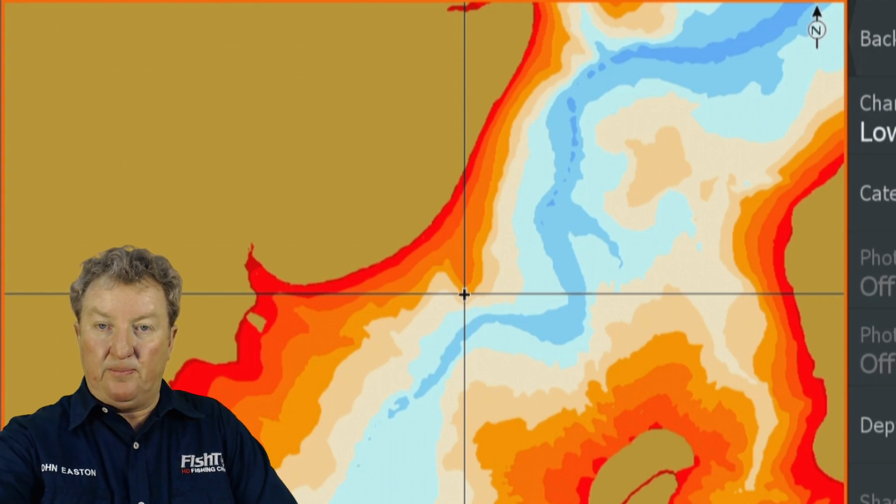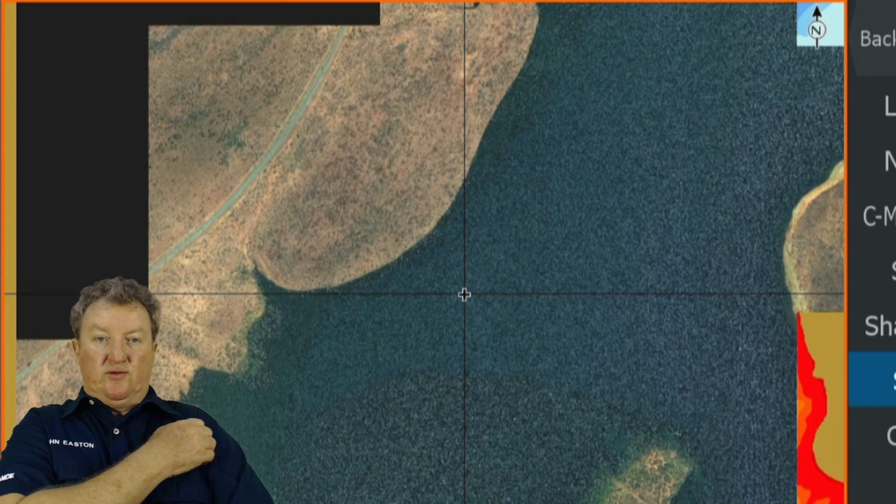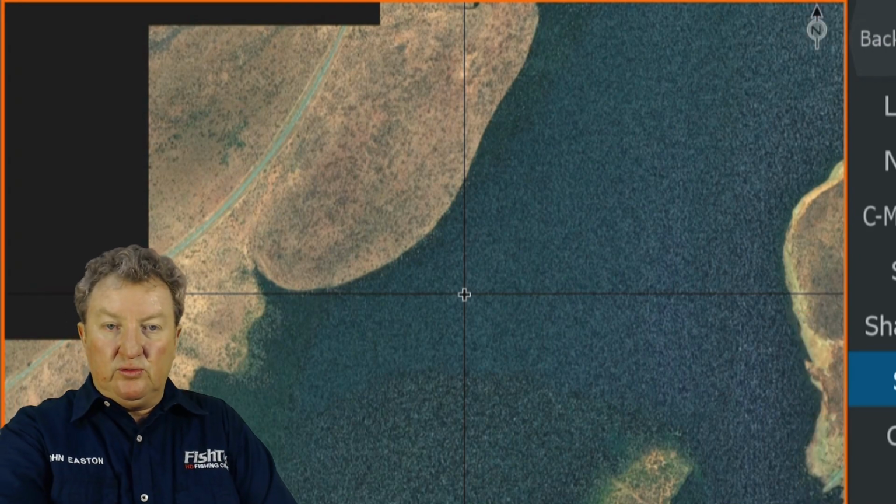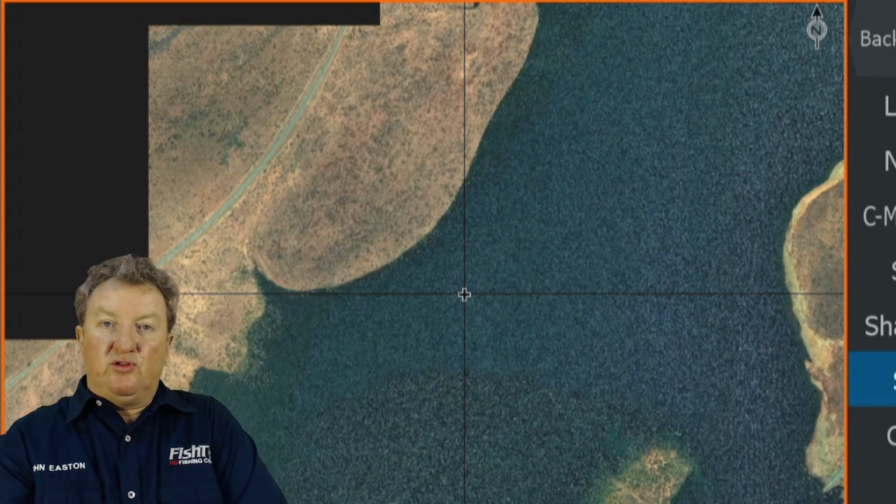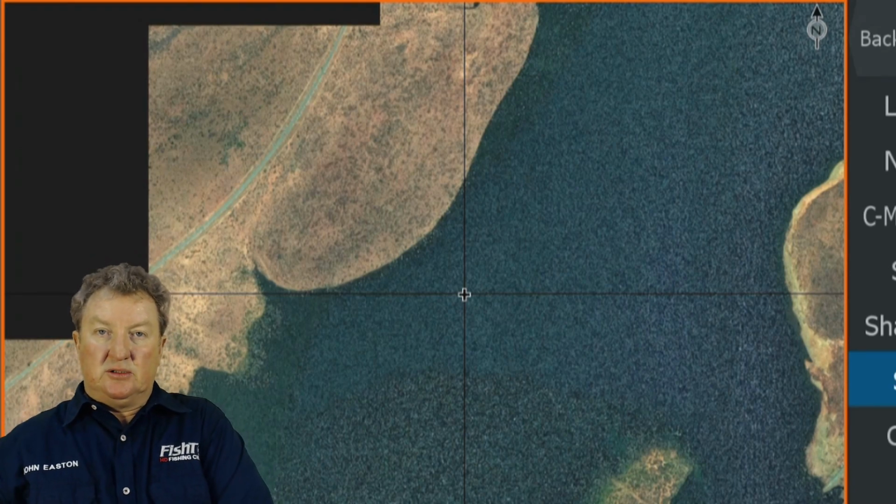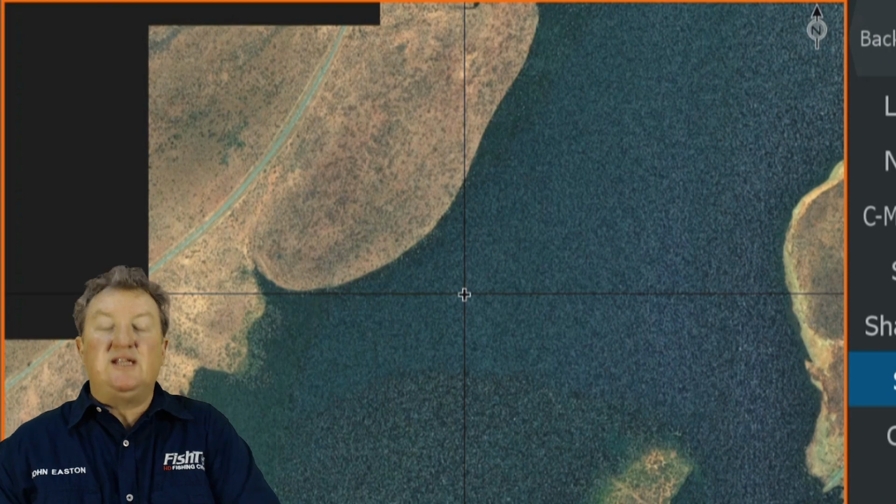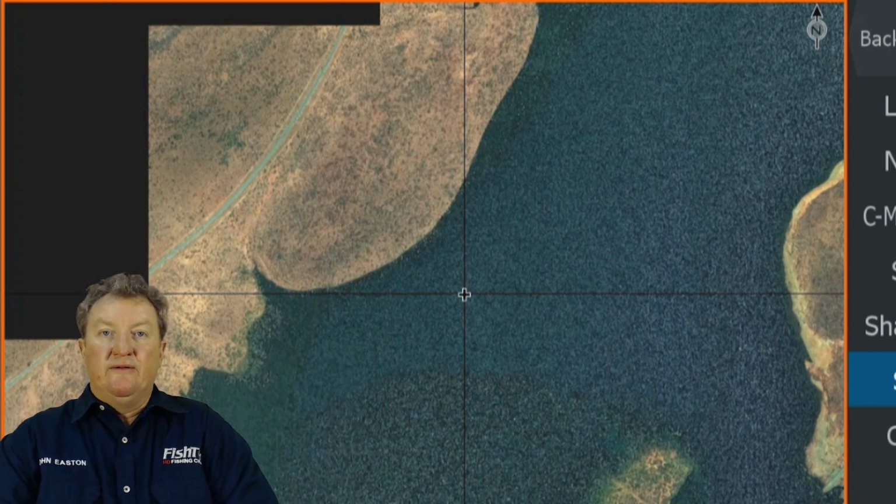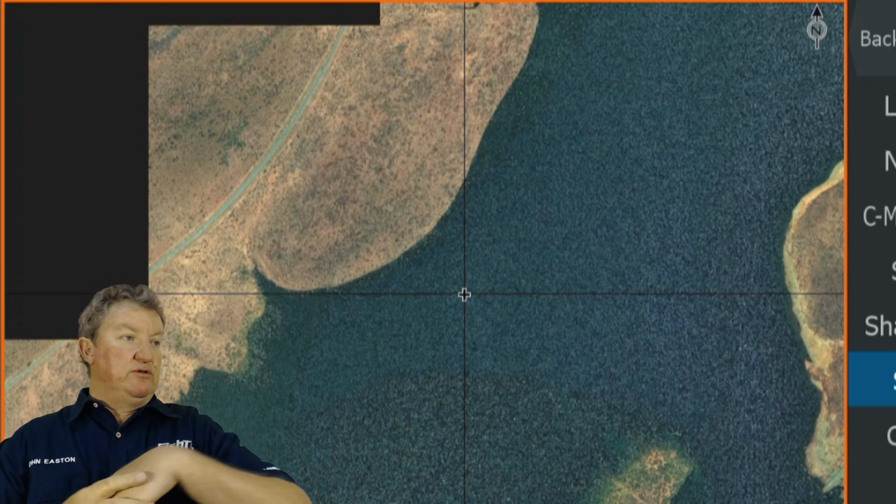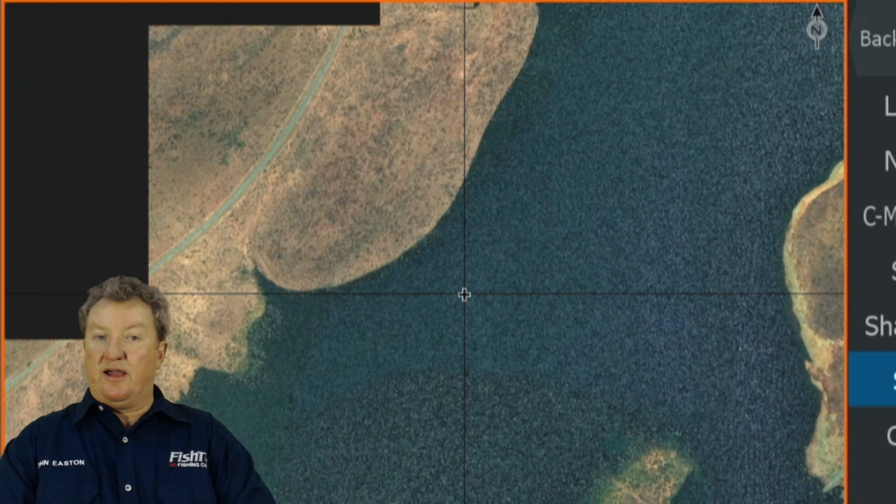That's not so easy. That's not an easy point, because what happens when we go to the satellite? Most of you have got satellites. Now, if you were studying this chart, how many of you would identify that spot as a point? Let's say you are sitting in front of Google Earth, planning your tournament, with Google Earth on your Humminbird and on your Lowrance.